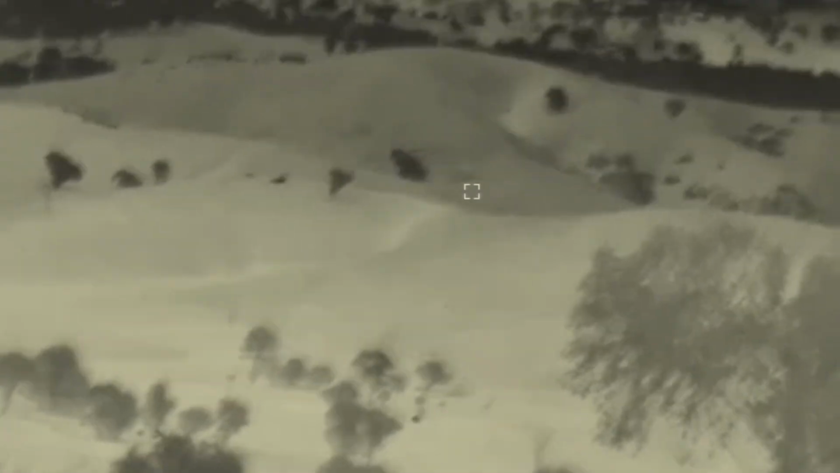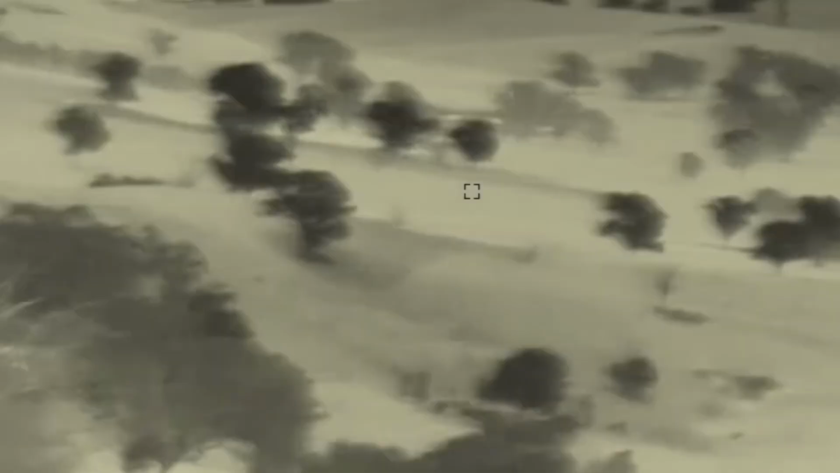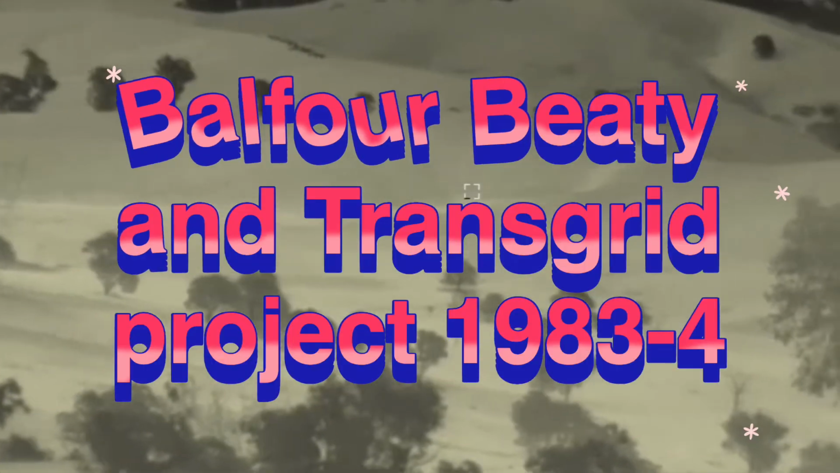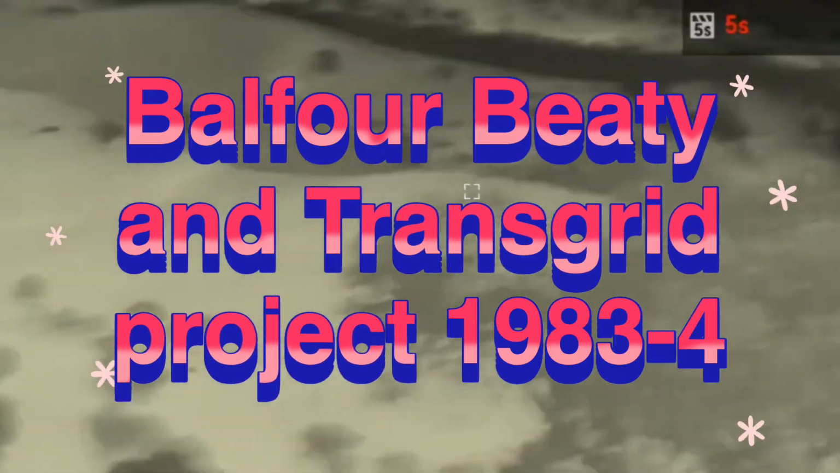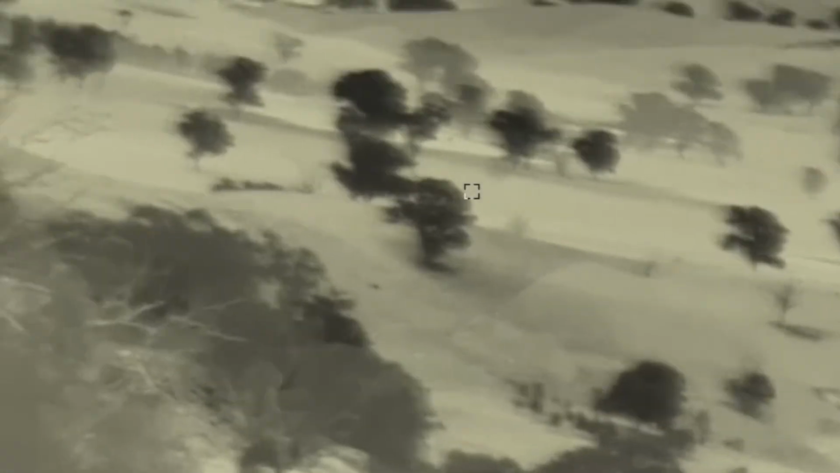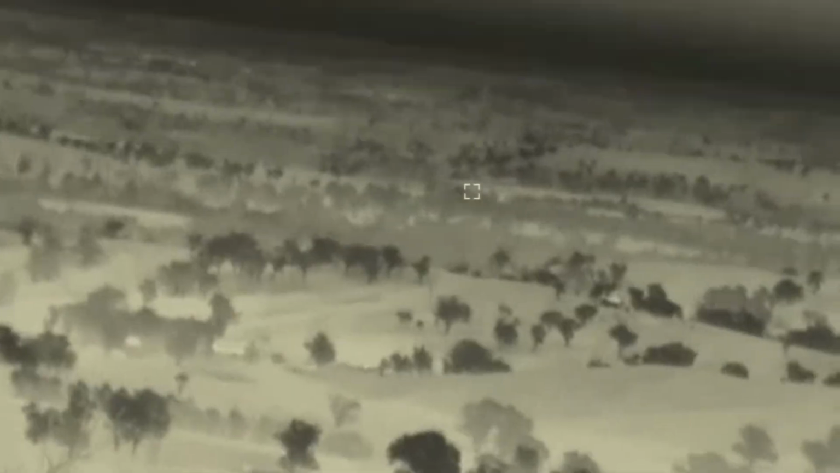That's the transmission line there. I remember putting that in 40, 50 years ago. Yeah, 40 years ago, Balfour Beatty put that in with, I forget the other electrical mob. They didn't destroy the countryside putting that in like these wind farms.